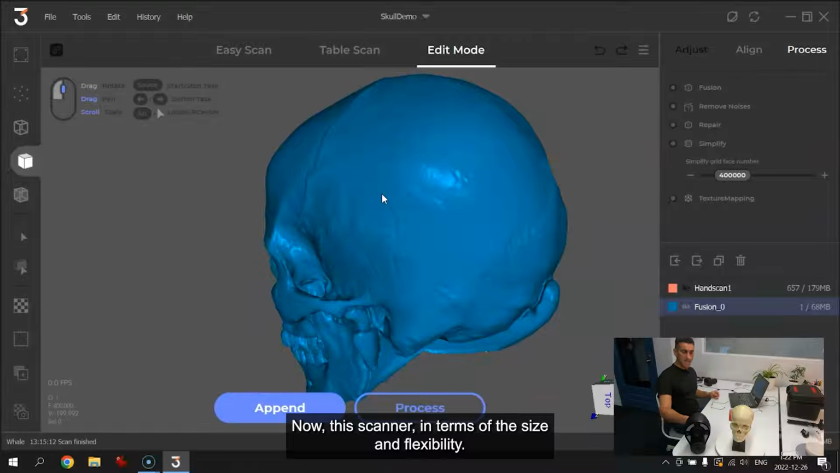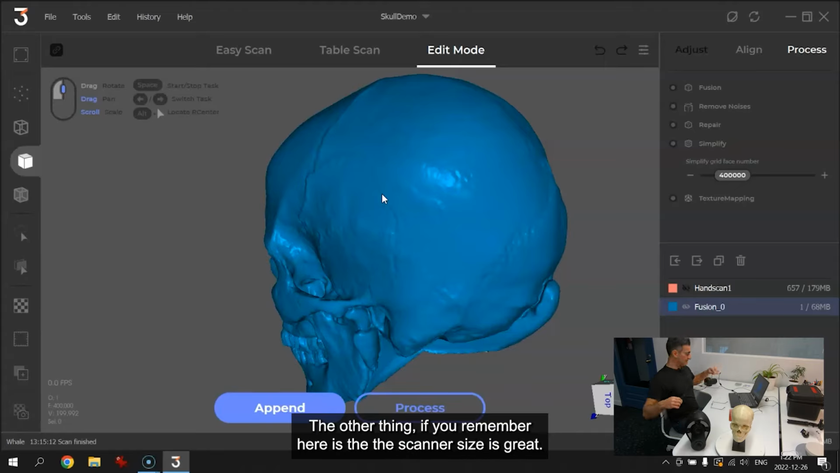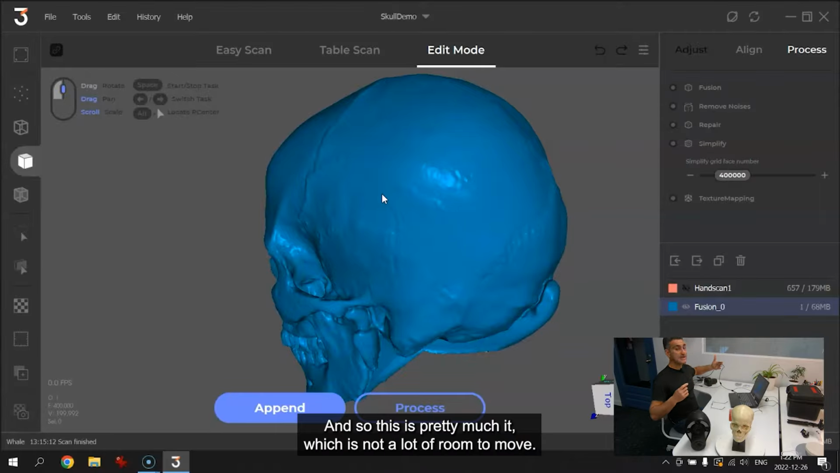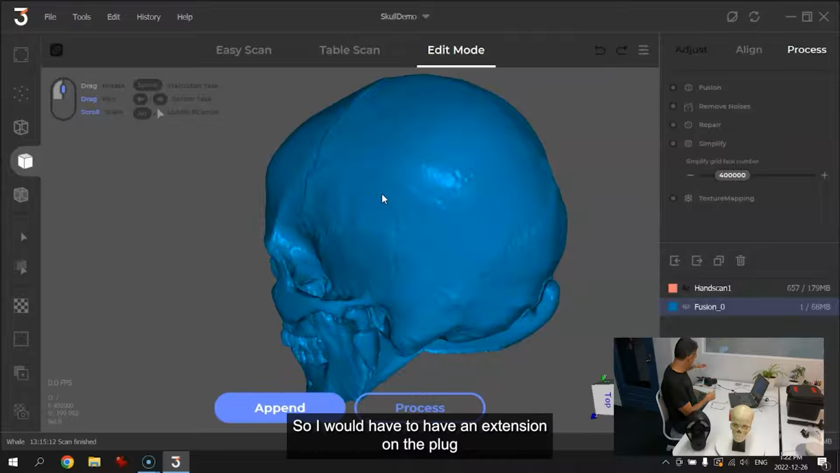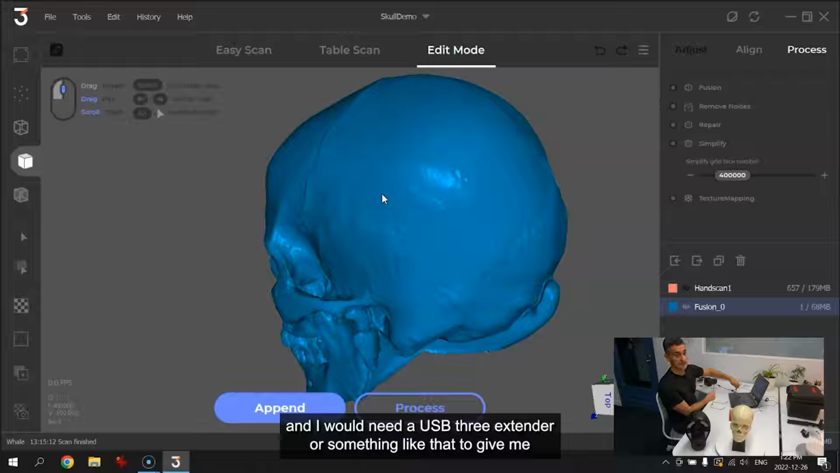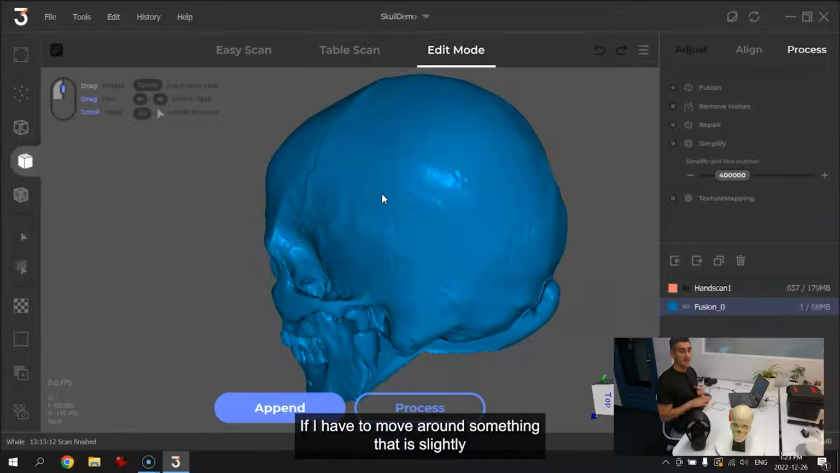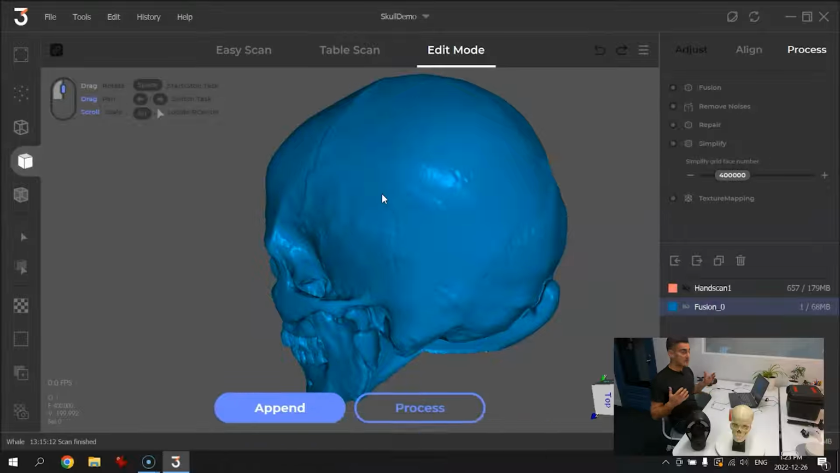Now, this scanner, in terms of the size and flexibility, the other thing you have to remember here is, the scanner size is great. It's small. It's great for smaller objects and such, but it's also not wireless, right? So you're tethered with this wire, and so this is pretty much it, which is not a lot of room to move. So I would have to have an extension on the plug, and I would need a USB 3 extender or something like that to give me an extra meter, 2 meters, whatever it is that I need if I have to move around something that is slightly larger.